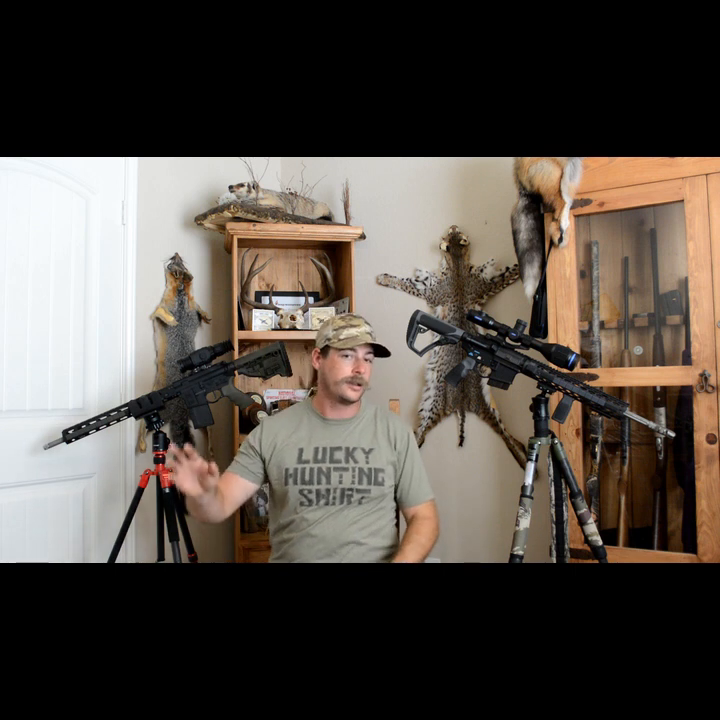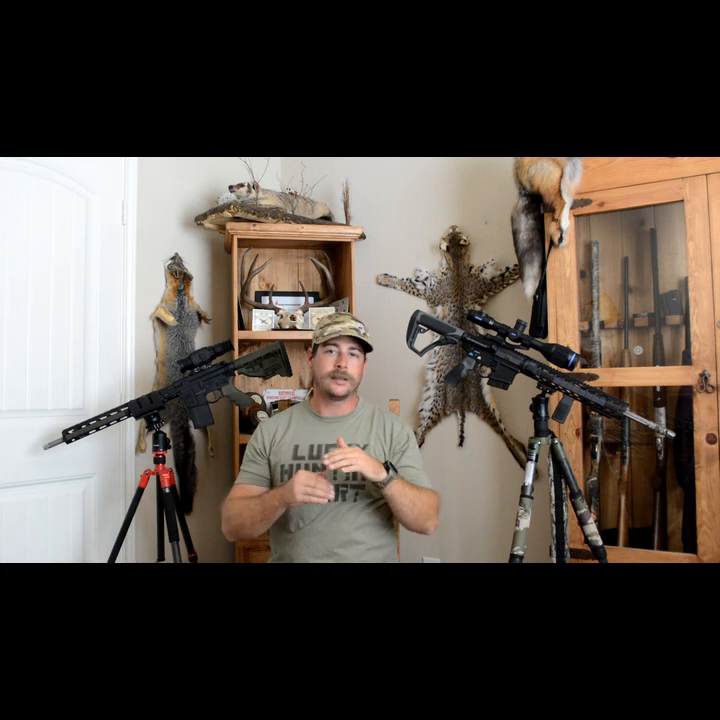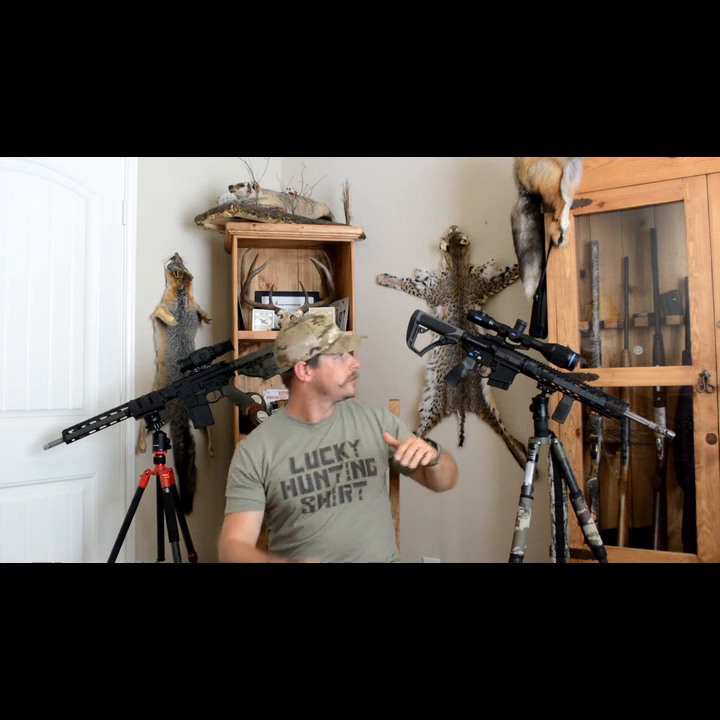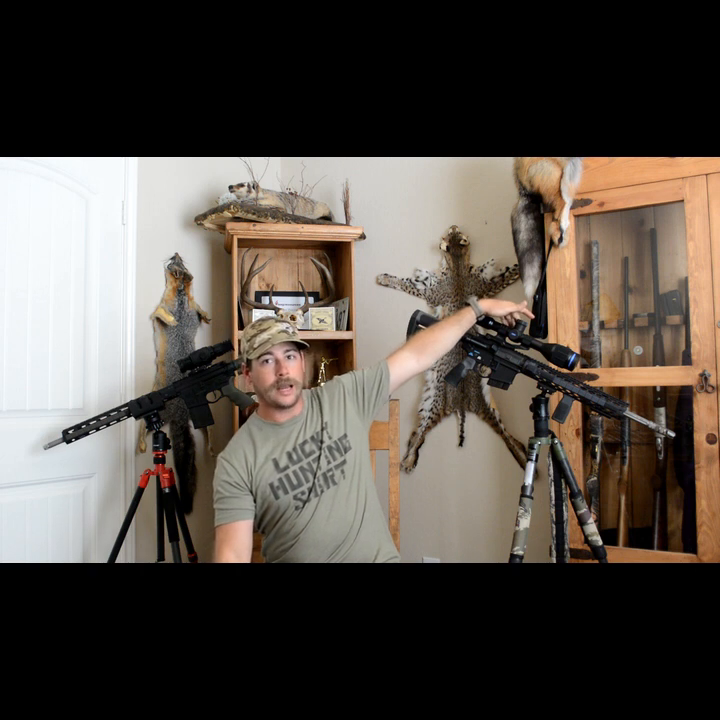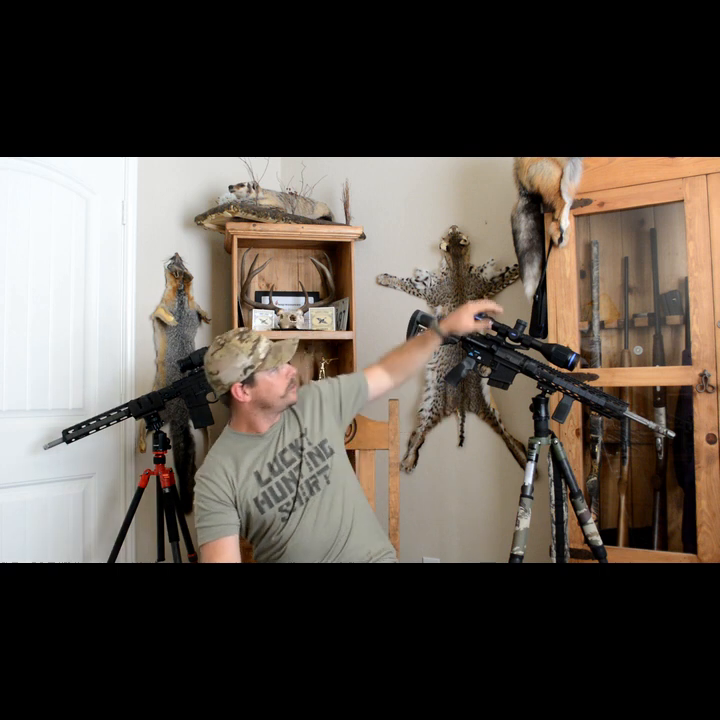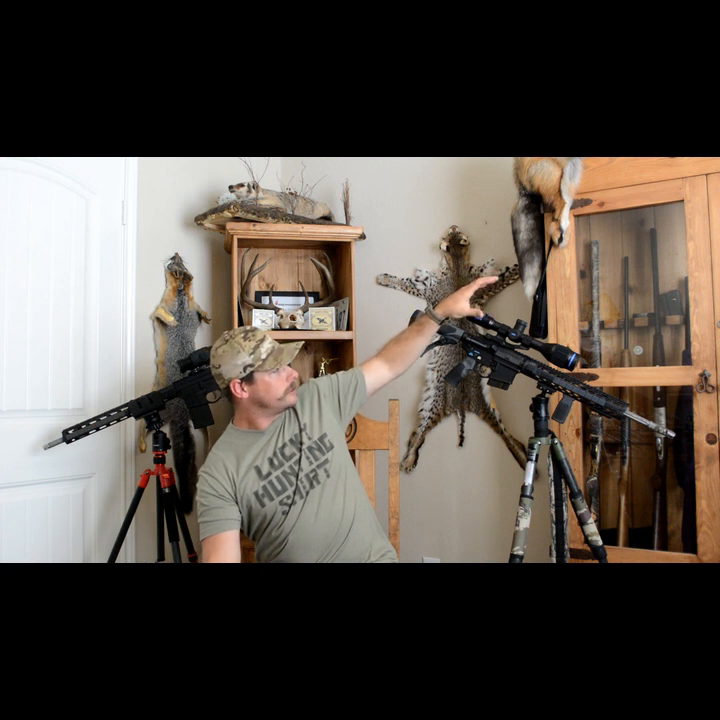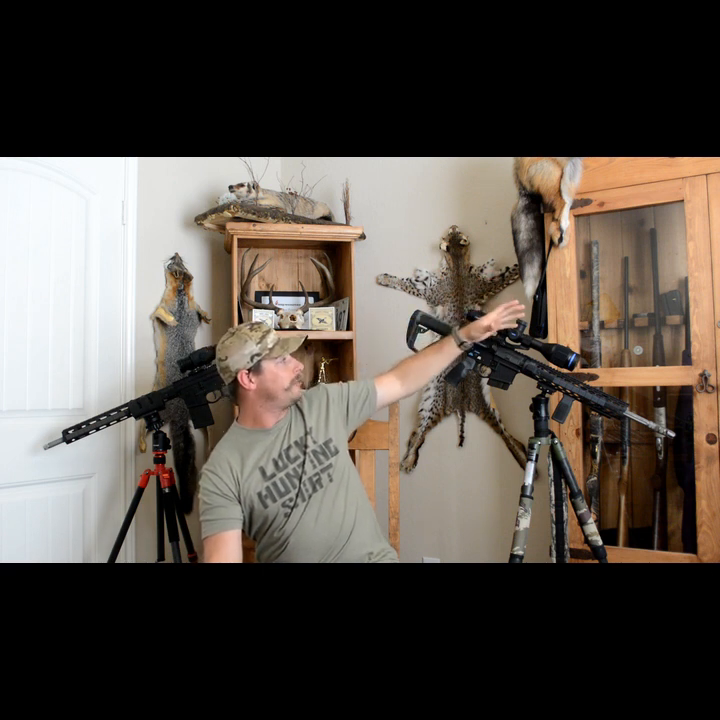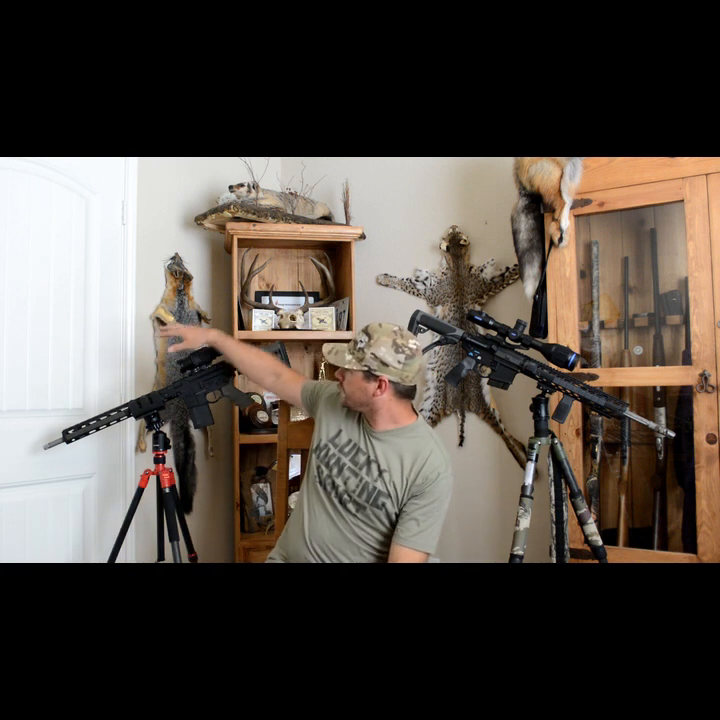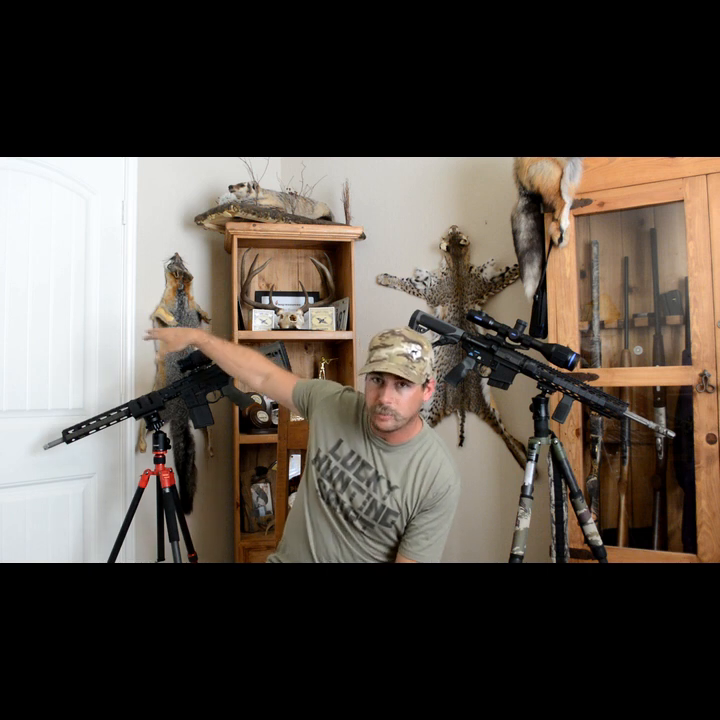I will say the Pulsar, the menu, the setup, all that stuff, it's very intuitive. So what would be your parallax adjustment over here on the other side, on the back side here, you push it, it's your menu button, and then it has a knob that rotates, and you can click up and down through the menu, and you've got a record button, a power button, and a zoom button up here. And so basically you're looking at 5 buttons, whereas this one has 3 buttons.